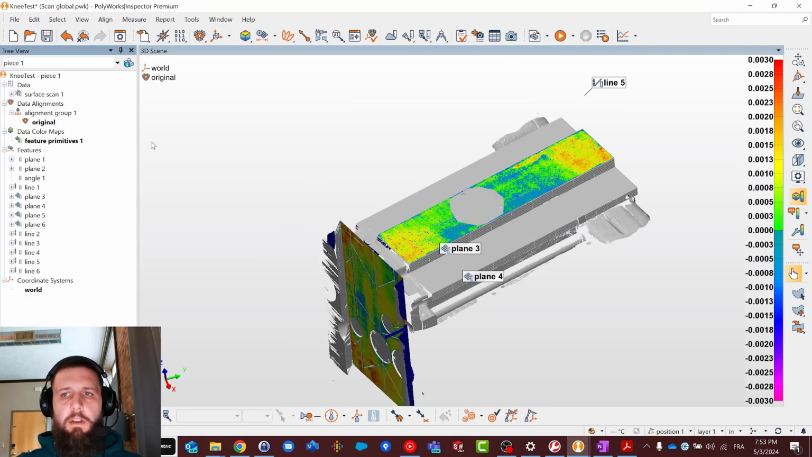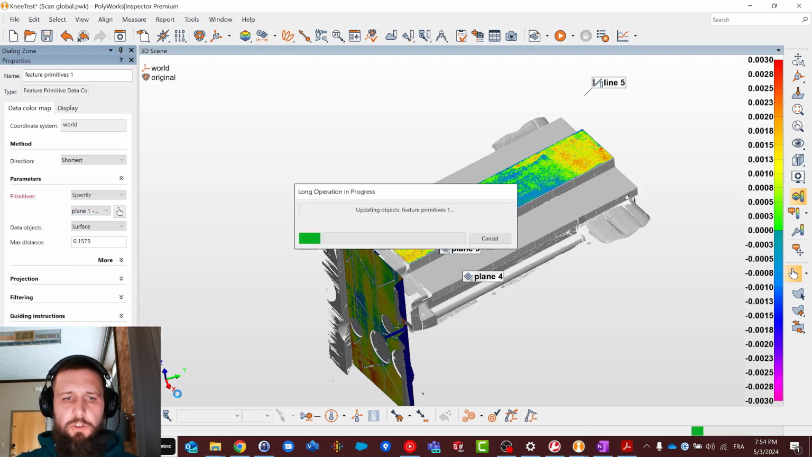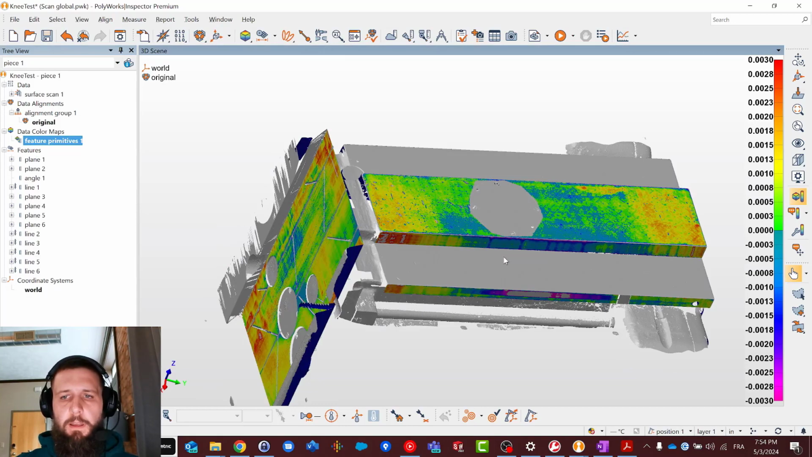So I'm just going to quickly go through that. Okay, so I skipped ahead a little bit, just not to bore you too much with the details, but now I've created small planes on these 4 surfaces. Before I do anything else, I will include them in my color map to make sure that the fits are good and that what I'm using as references makes sense.